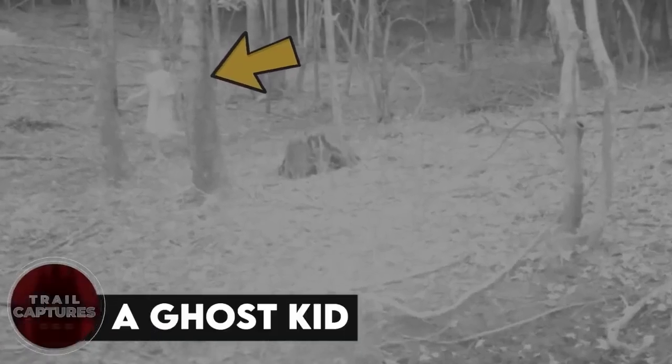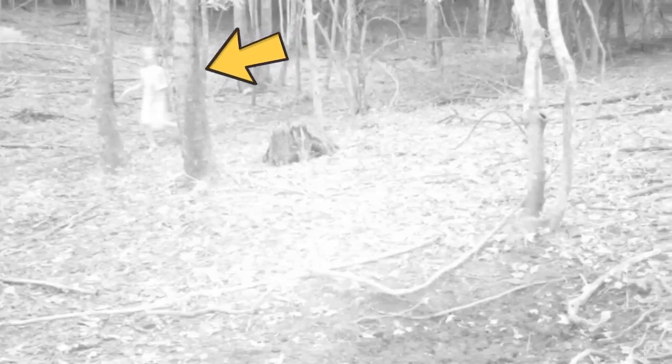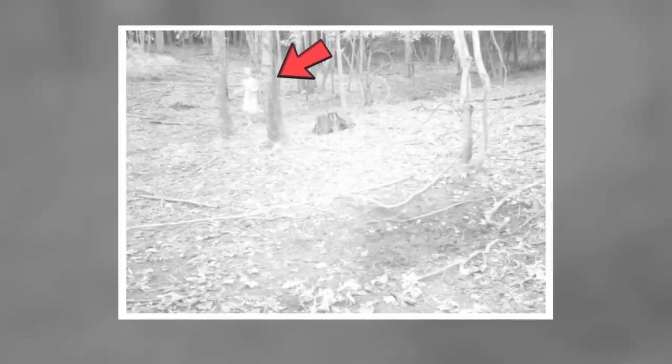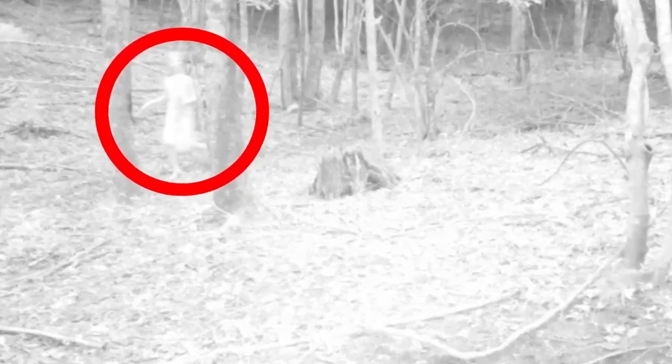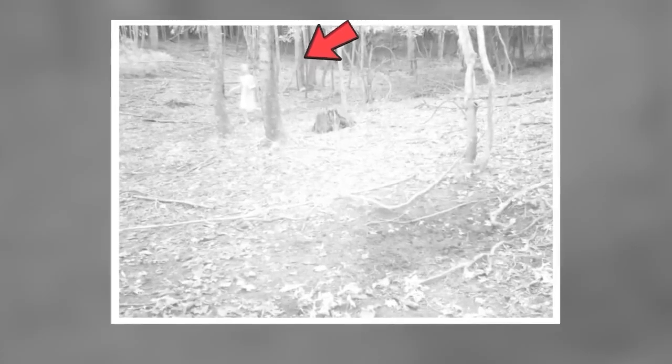A ghost kid. Look closely and you will find a kid walking around in the woods in this picture. When the man uploaded it on Facebook, he was asking others if anyone knew who the kid was, and surprisingly, no one did. The kid's presence and identity remained unknown forever, leaving everyone until today to wonder who it was and what happened there.